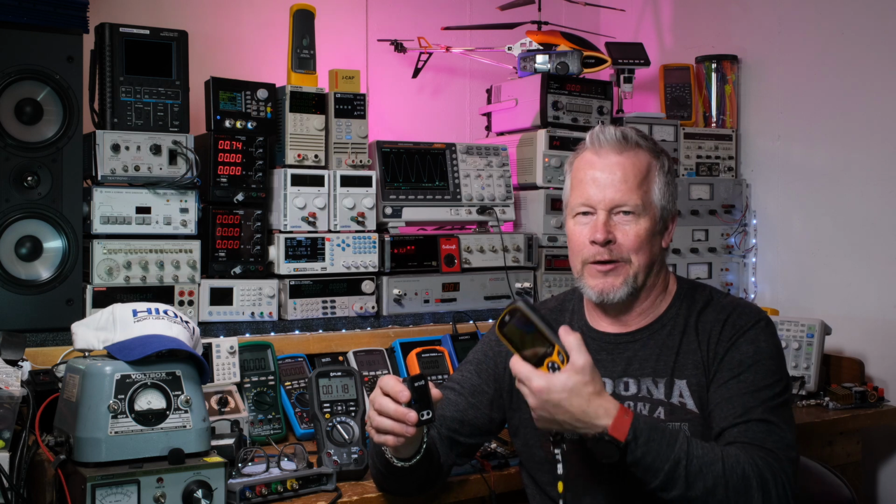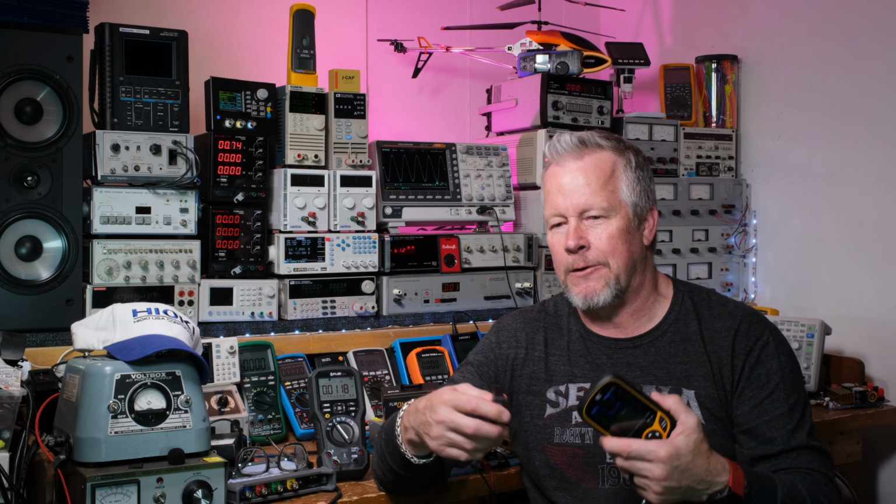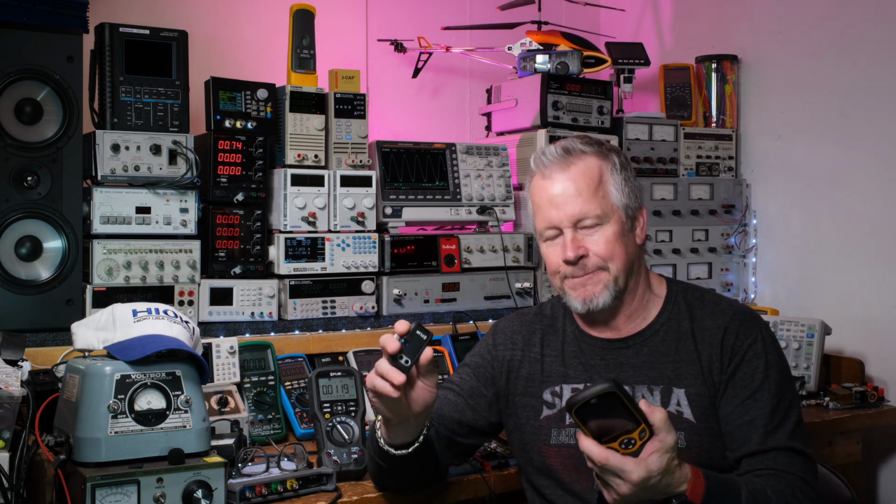I find thermal cameras doing development really useful, really handy, and especially the first time you power up, just to get that confidence build up that everything's running cool, that you're not going to see something go kapowie on you. So yeah, I like that.